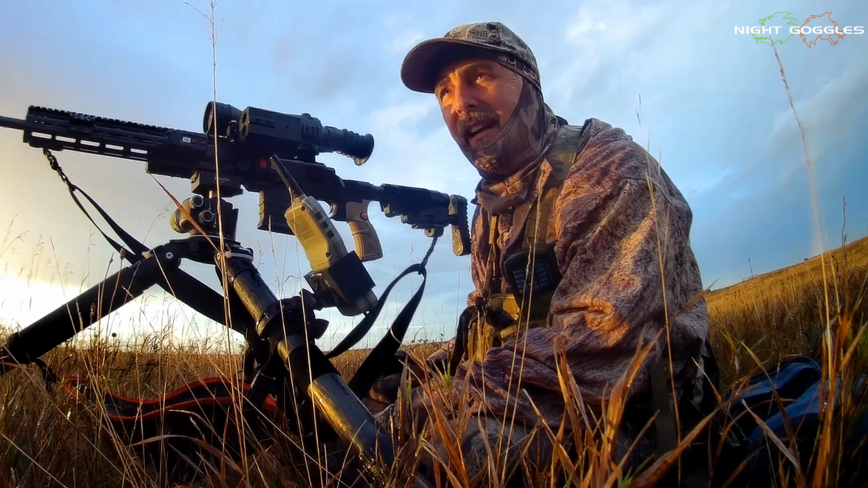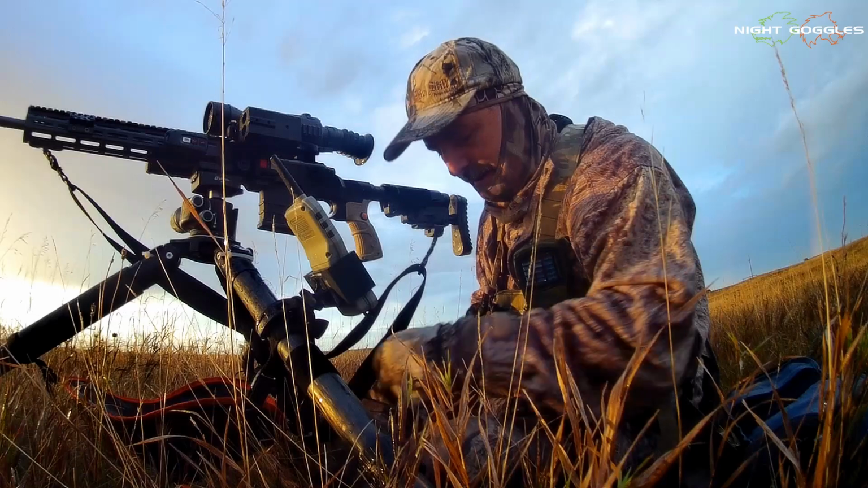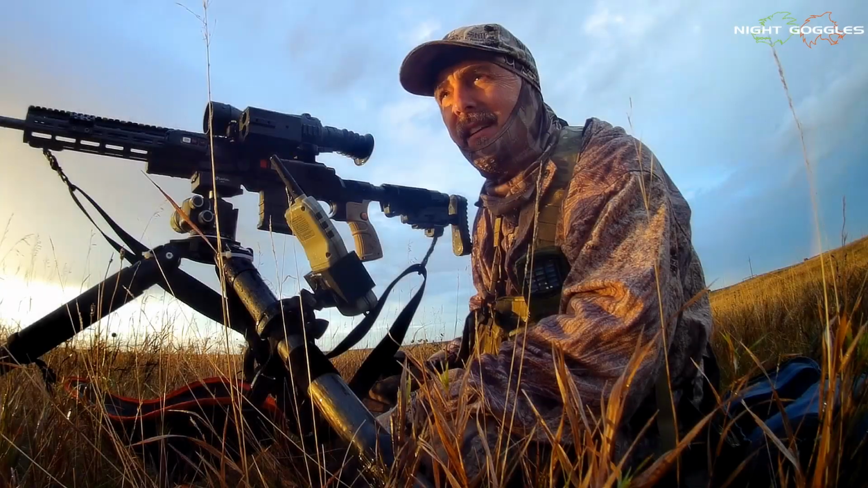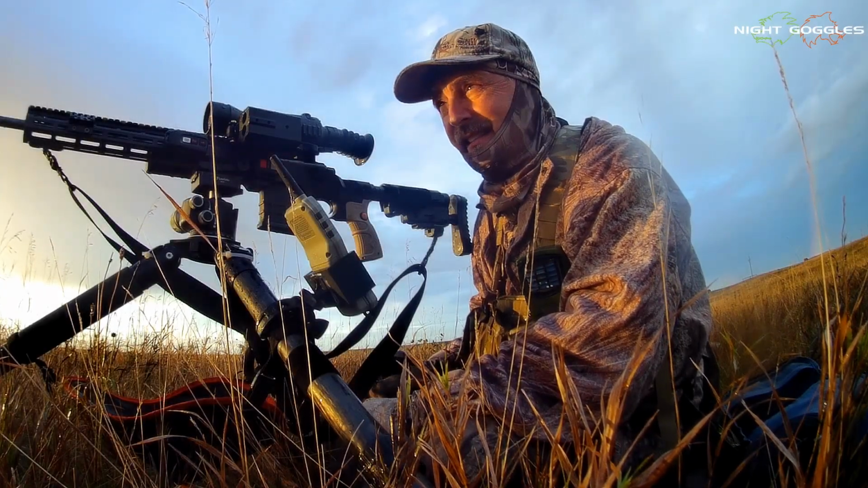I just started, I hit a pup howl, that's it, and I grab a binoculars, and I look to my right, and there's one sitting on the side of the hill. After I shot it, range it was 186. It didn't seem like it wanted to move.